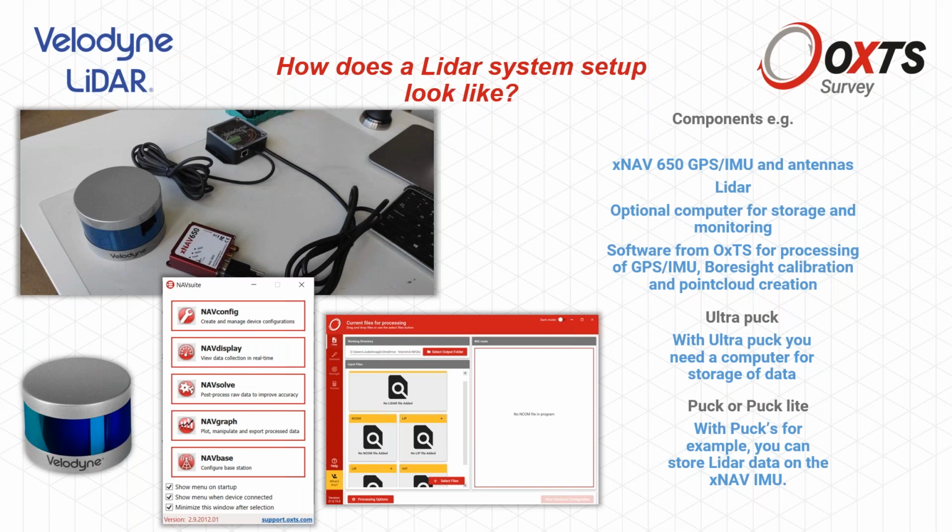have a short look. What does it mean if you want to set up a system? So you have now a LiDAR and you want to come to a complete solution. What you need for this is basically not that much. So we have here a nice example how a LiDAR system setup could look like. You need only a few essential components like the XNAV 650 IMU. With the antennas, you need a LiDAR for sure. Computer for storage and monitoring would be great.